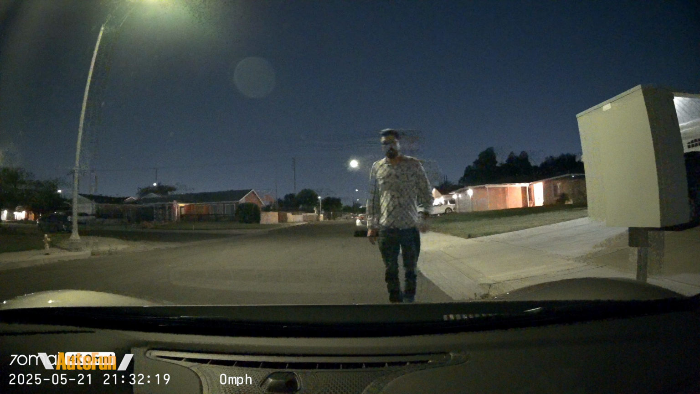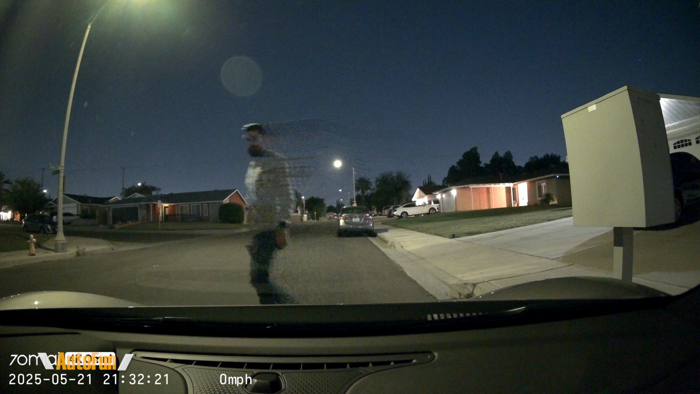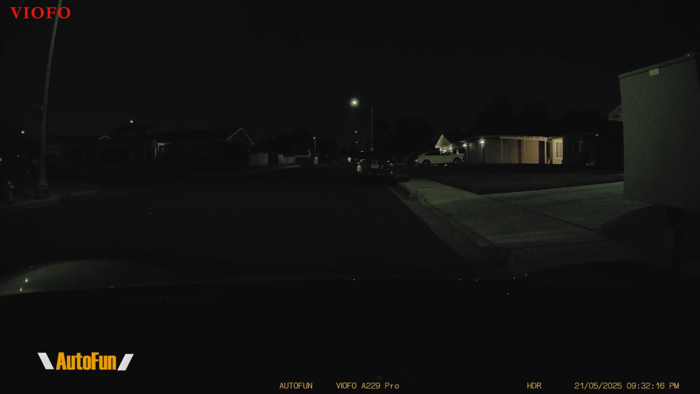And this is actually pretty insane. Notice how bright the street looks. The 70mm Lumi Vision technology is boosting the brightness based on the amount available, to the point that this is almost full color night vision. And because the Omni is able to track movement, it can also follow the subject even in dark environments like this. Now the A229 Pro also supports motion detection, and it does work. Even on this very dark street, it is able to detect me walking by.